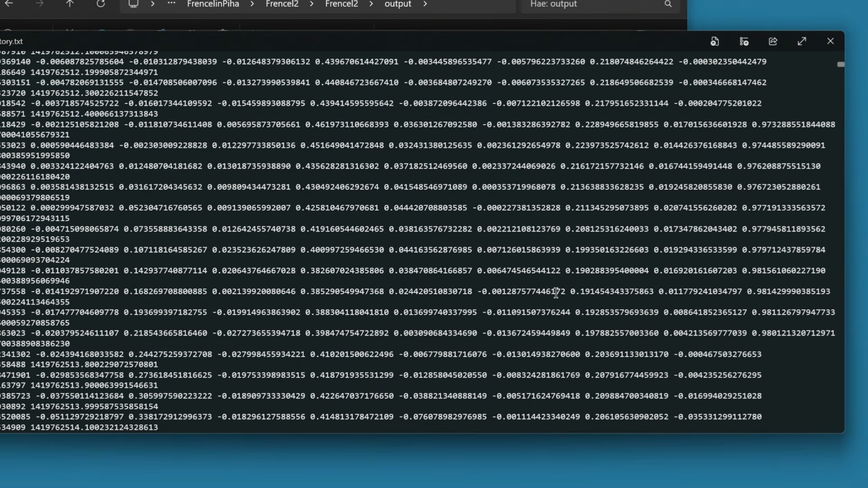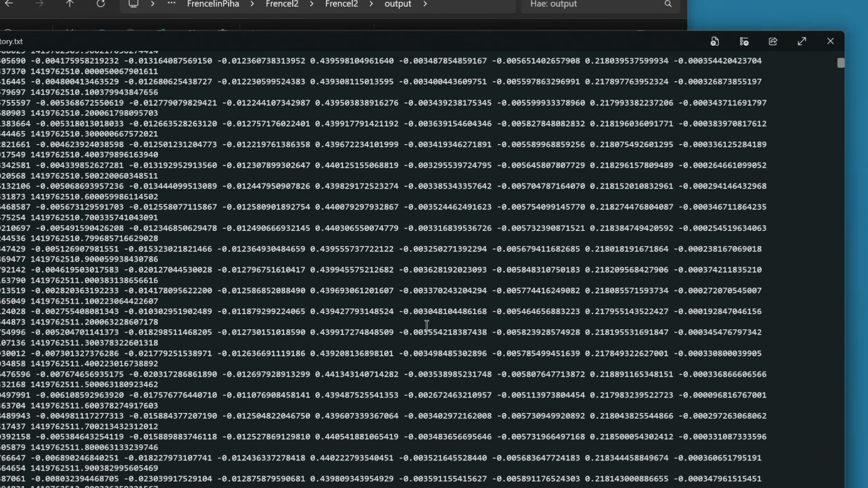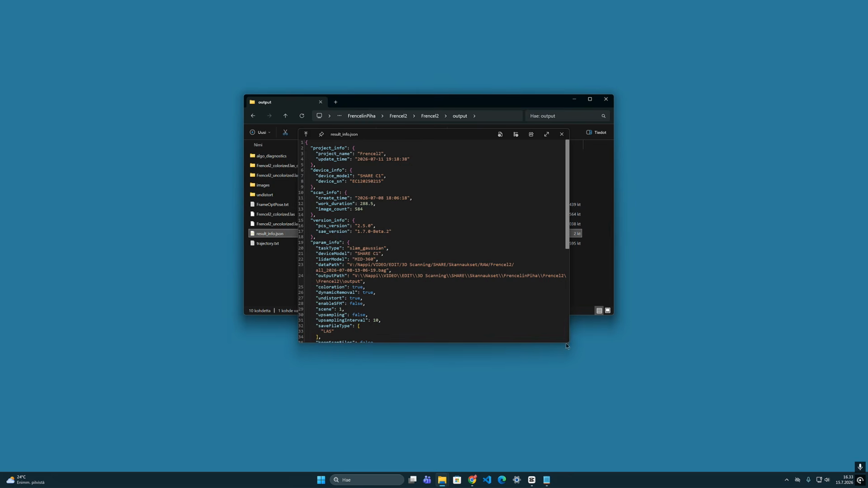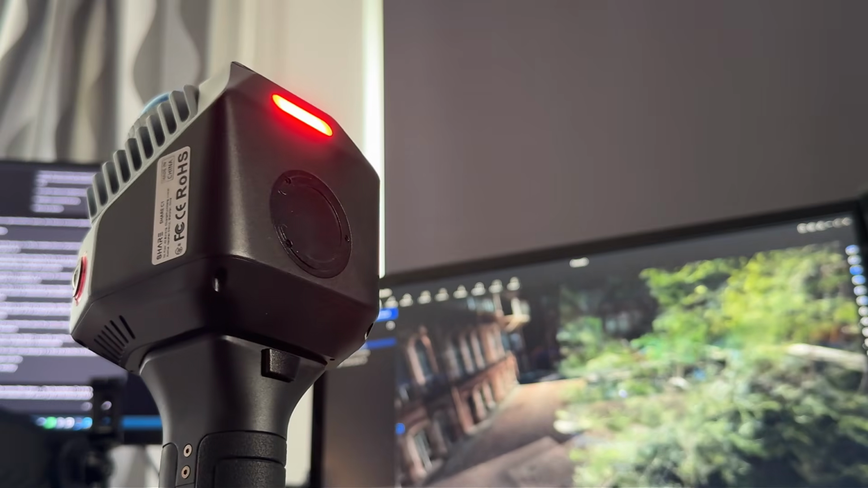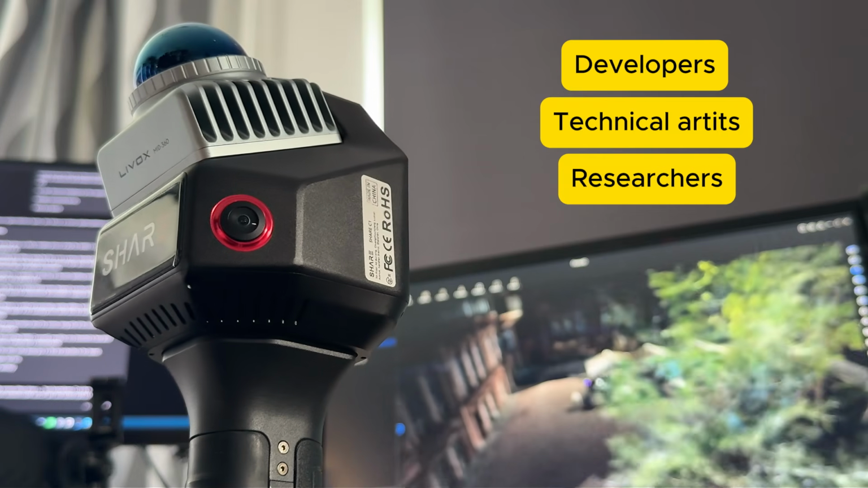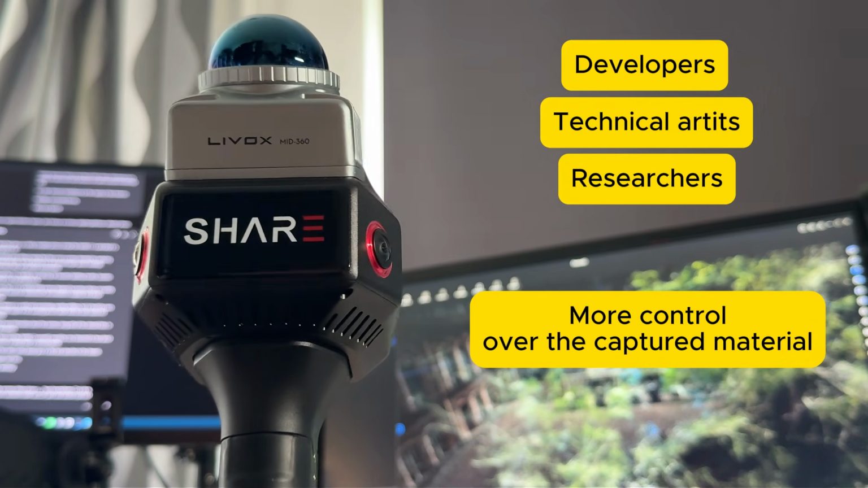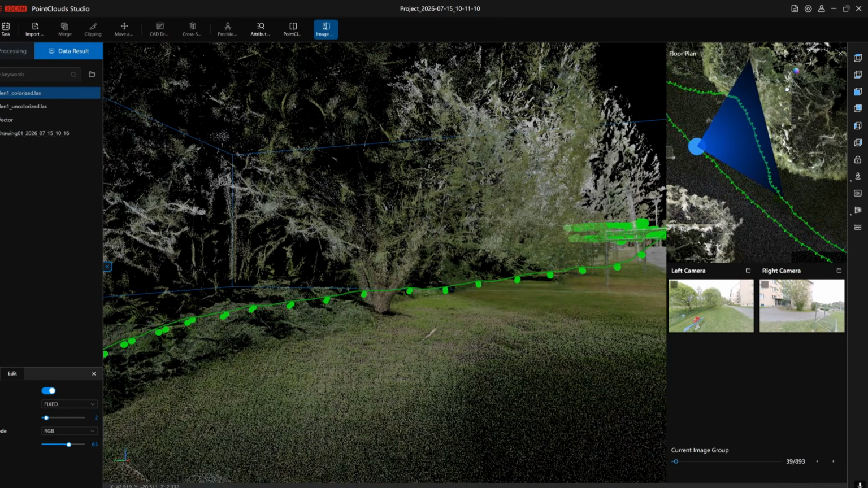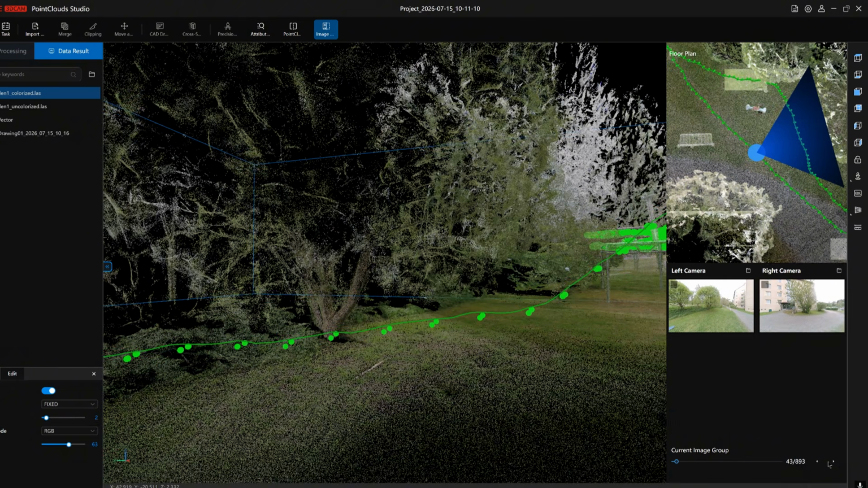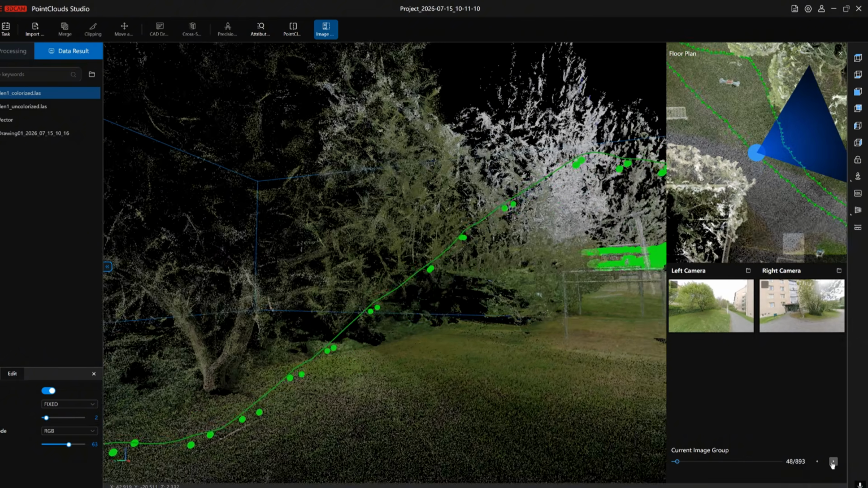They require technical knowledge, experimentation, and sometimes custom scripts, so this openness will not be equally valuable to every user. But for developers, technical artists, researchers, and anyone who wants more control over the captured material, it creates possibilities that would not exist if the entire process were locked inside the manufacturer's own ecosystem.